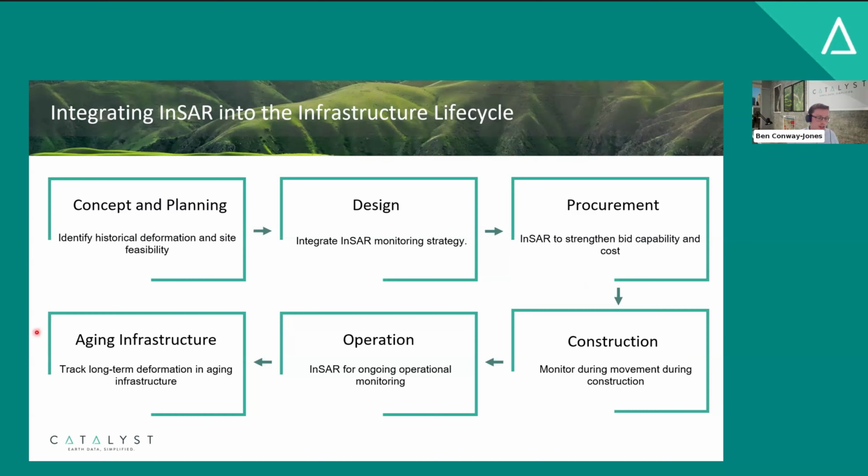Especially in the UK, we have loads of aging infrastructure, and actually prioritizing which areas we need to inspect more frequently, which ones need replacing first, is a real challenge. And that's one that InSAR is designed to meet. We can look at wide areas, look across whole asset portfolios, and tell you which of them are showing the greatest displacement patterns, and so allow you to prioritize your maintenance efforts on aging infrastructure.